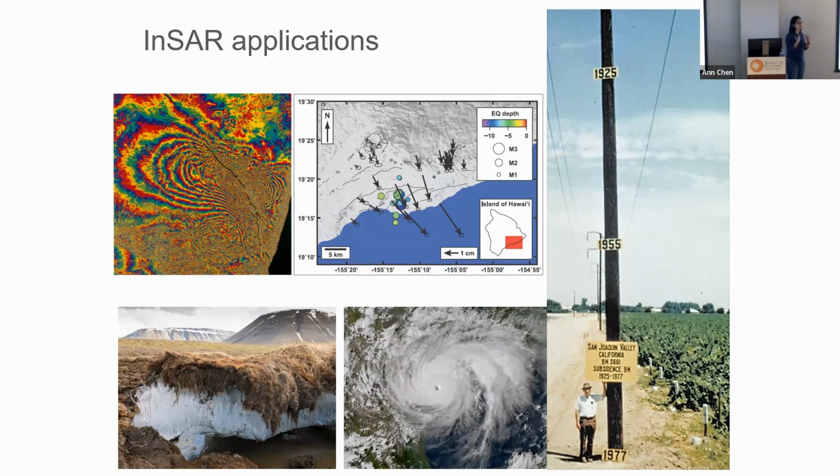And those kinds of data are now routinely delivered to the stakeholder for hazard monitoring and operational safety monitoring of the reservoir. Another interesting example is that our group also recently started using InSAR measurements for studying the permafrost on the North Slope of Alaska.